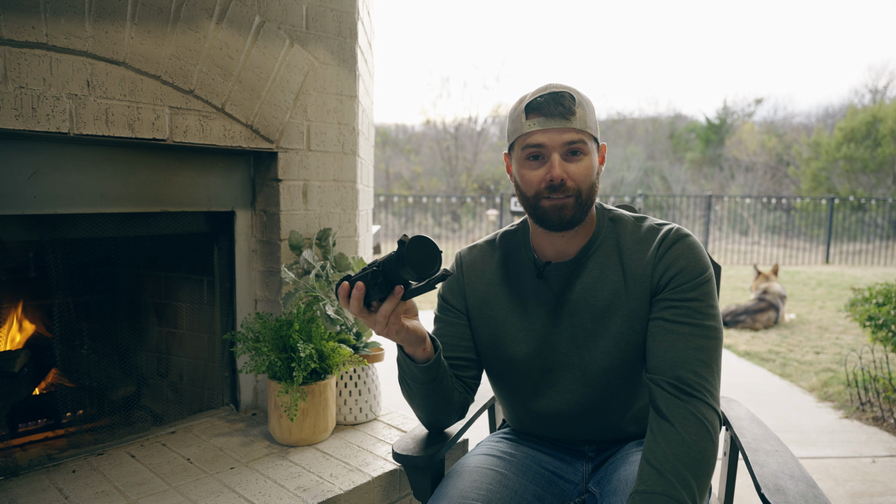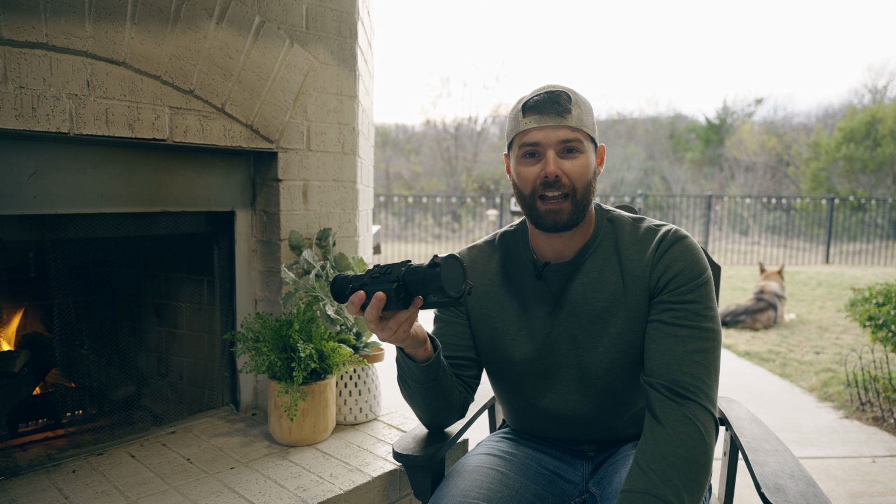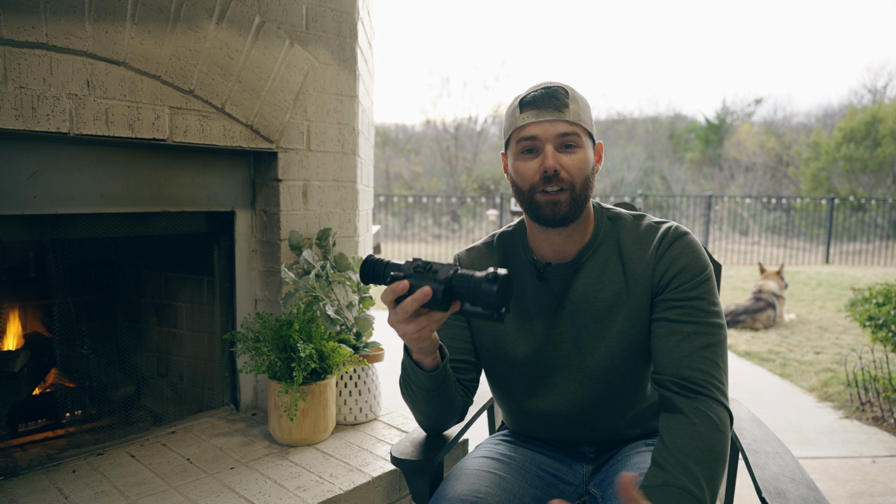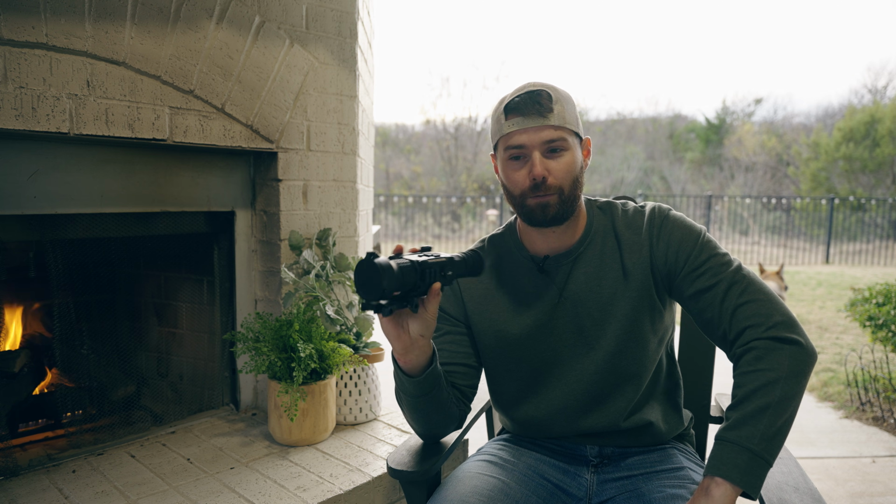The zero did shift, was a fairly hard impact, but we re-zeroed it, and at the 60 and 90 day mark where I'm testing to see if anything shifted, nothing did shift. So I would say this optic did fine in terms of zero retention.